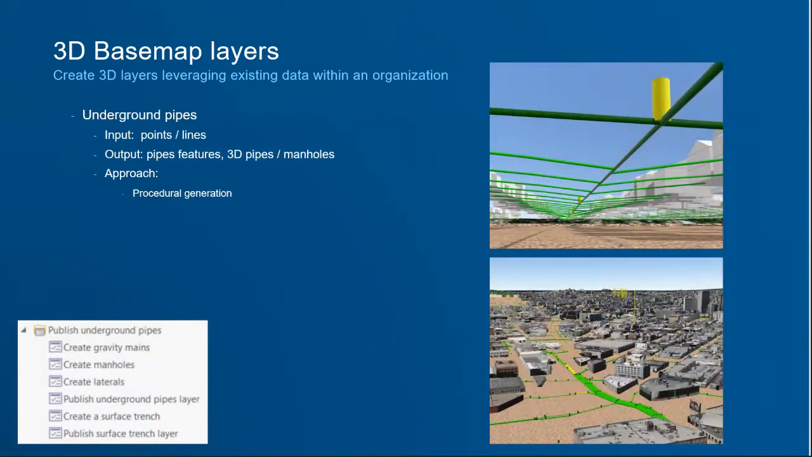Underground pipes, I think I talked about that a little bit. It's just, again, bringing in the pipes in the 3D views. The 3D pipelines, being able to represent those in 3D underneath the existing city, so you can see how they connect to the buildings and how they interact with each other.